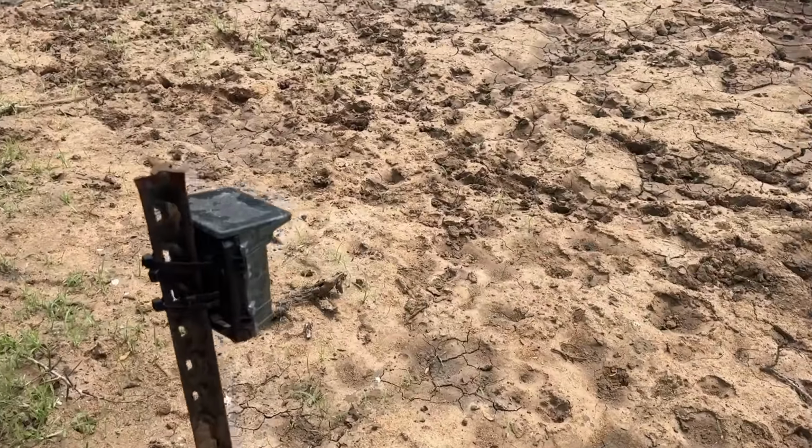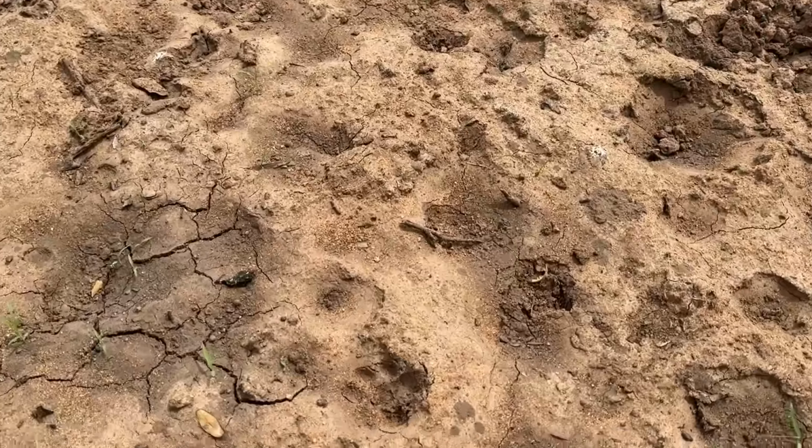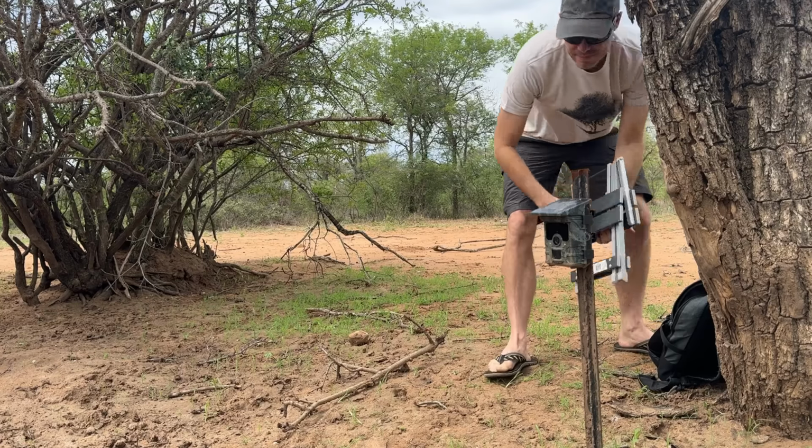Let me quickly show you. See, here's the camera, there's the pond. It's completely dry now. But if you look down here, there is a leopard track. But it's pretty small. If you ask me, it's too small for a big adult female. So the question is, did Kulua come past here with the cub? Let's download and check.